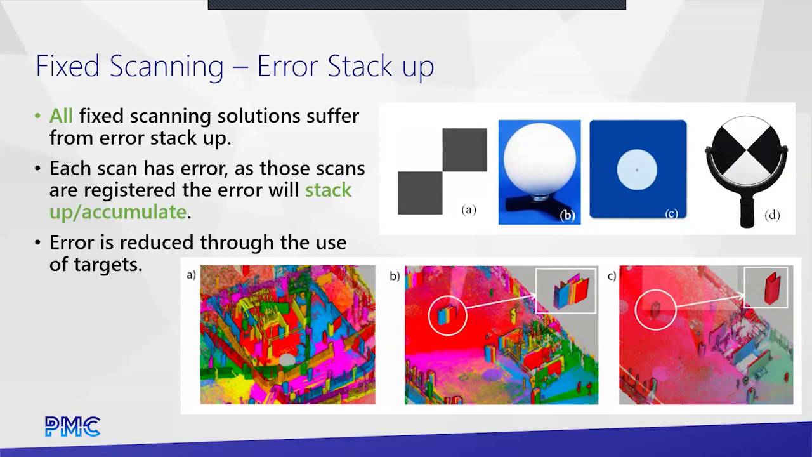So to counter that, what you do is you use targets, and that will help lock things down at first because targets let you match up two scans together tighter, much tighter than that 1 millimeter even. These are spheres, checkerboards, there's a bunch of different types out there. And these get set up throughout the space and taken down as the operator moves through the space.